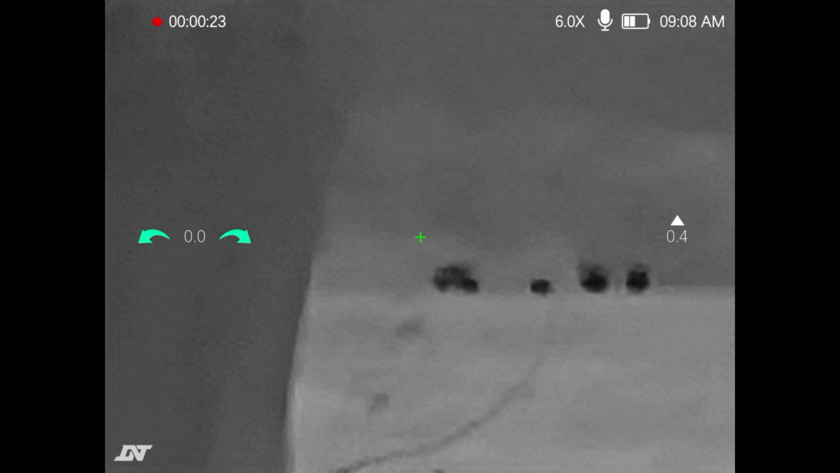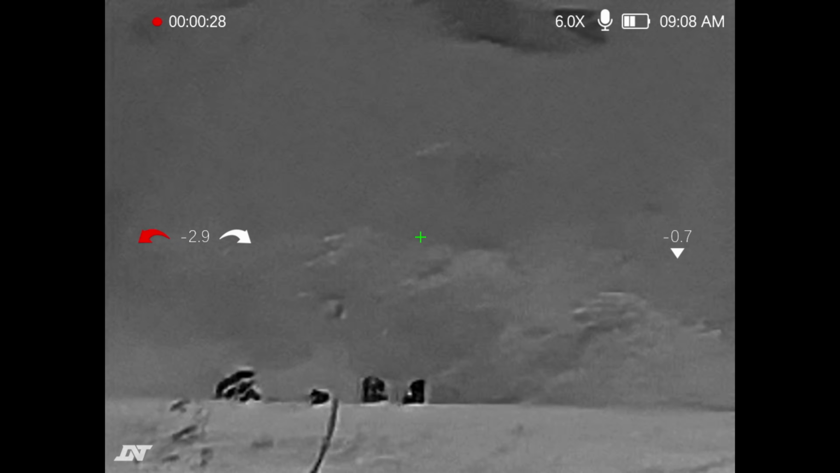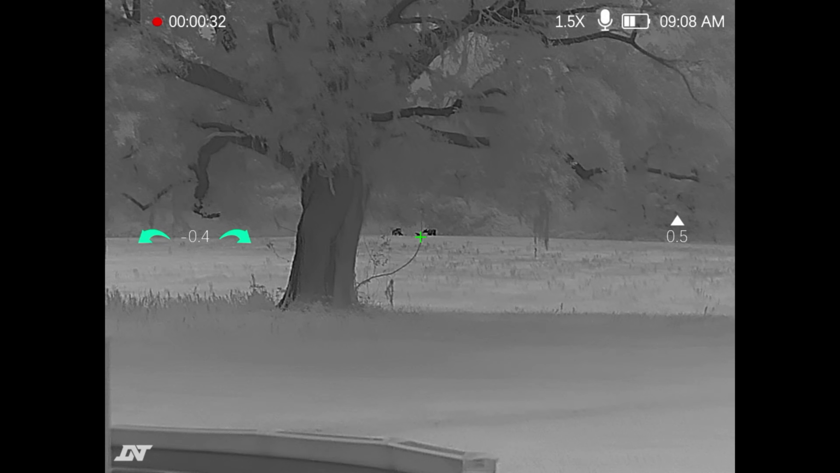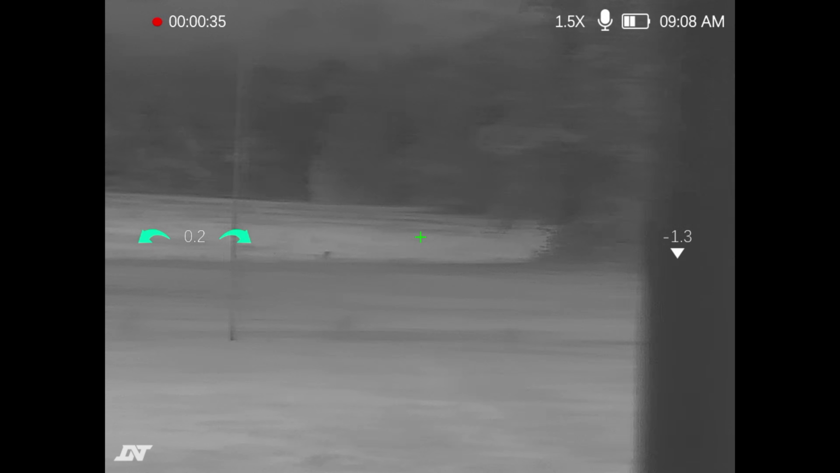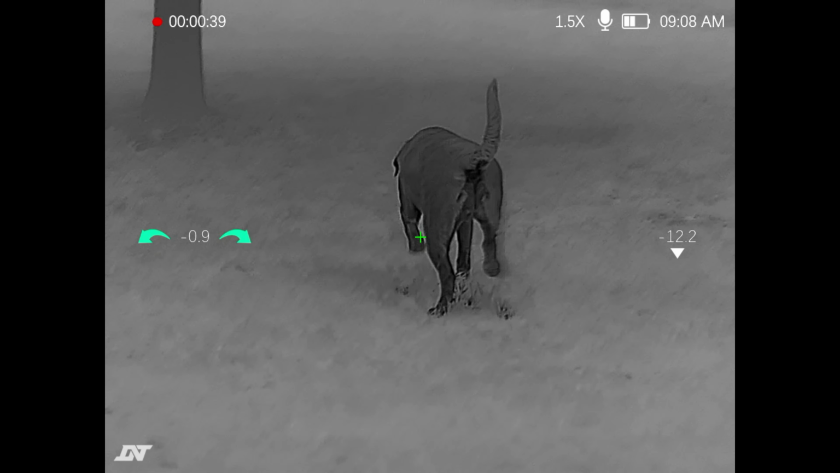Here I am maxed out at 6 power, and you can see I'm playing around with the focus, just trying to get things dialed in right here. But even at almost 300 yards, you can make a shot on an animal that size. But look at how clean and clear this gets at 1.5 power. By the way, this is handheld, it's not on a rifle scope.